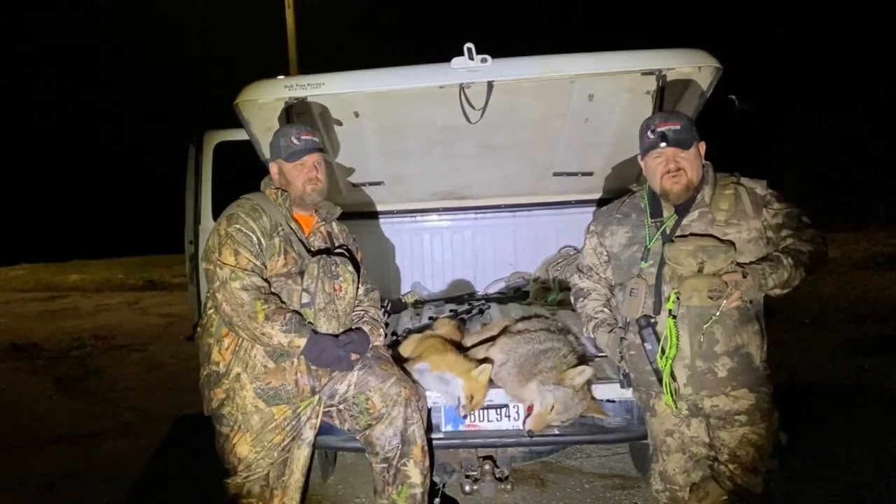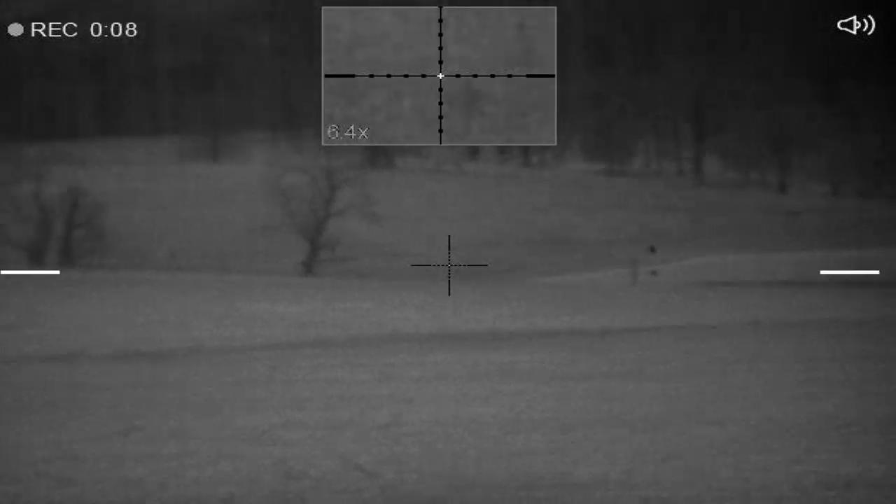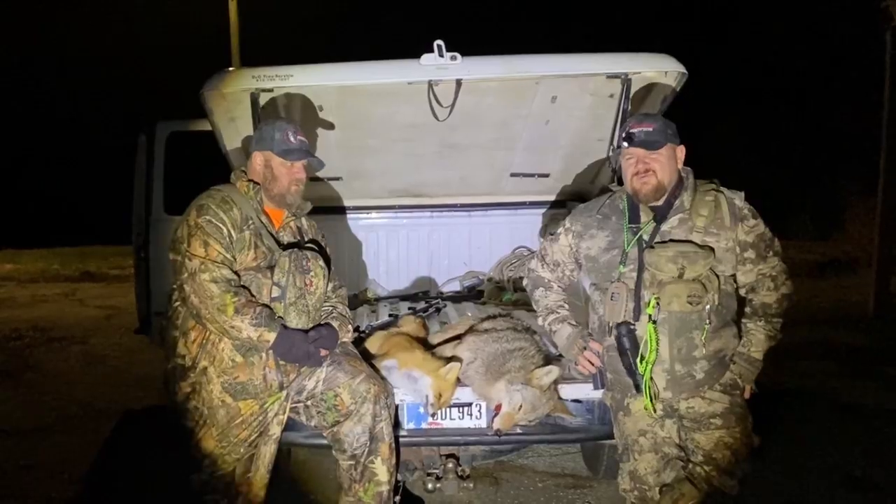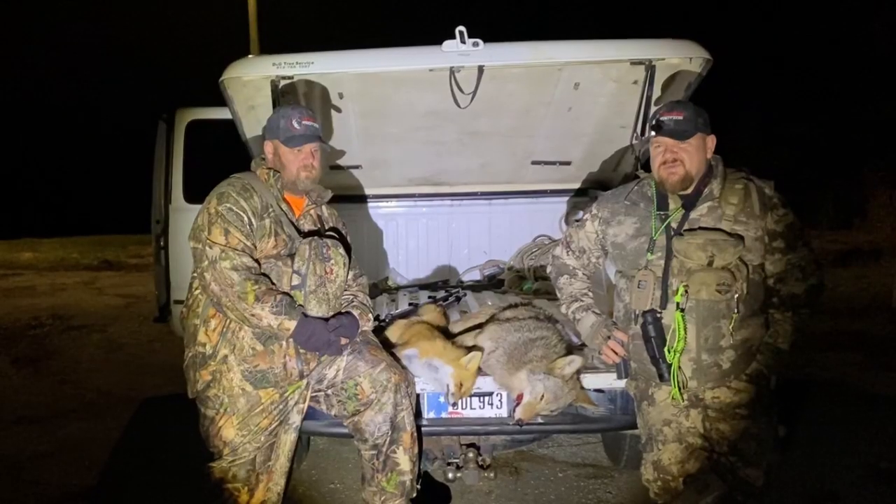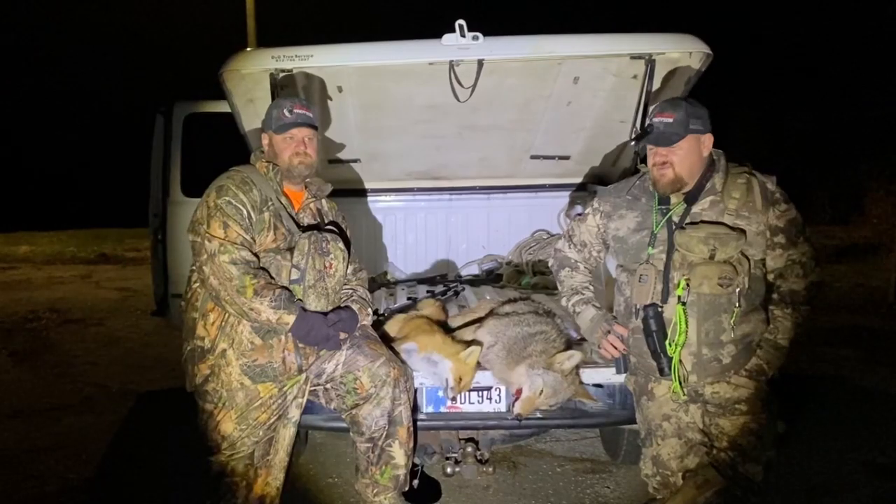But I just totally had that coyote convinced that I was a female over there. And starting the breeding period, we're getting into mid part of January, so estrus sounds and whimpers and that lonesome female sound by Predator Tactics, that's all he could stand.